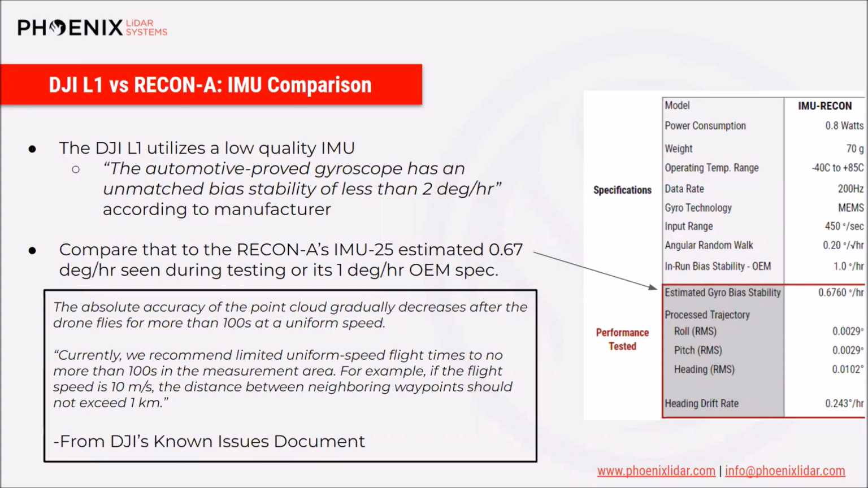If you take a look at DJI's known issues that are documented, the thing about having that lower accuracy IMU is that you can't fly for as long at a consistent speed. The absolute accuracy of the point cloud gradually decreases after the drone flies for more than 100 seconds at a uniform speed. And this can limit you. For example, if the flight speed is 10 meters per second, the distance between neighboring waypoints should not exceed 1 kilometer, and that's stated by DJI.